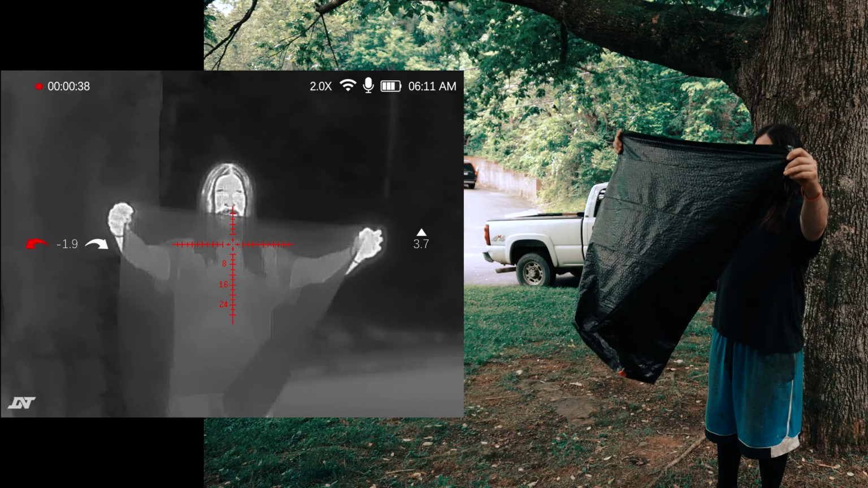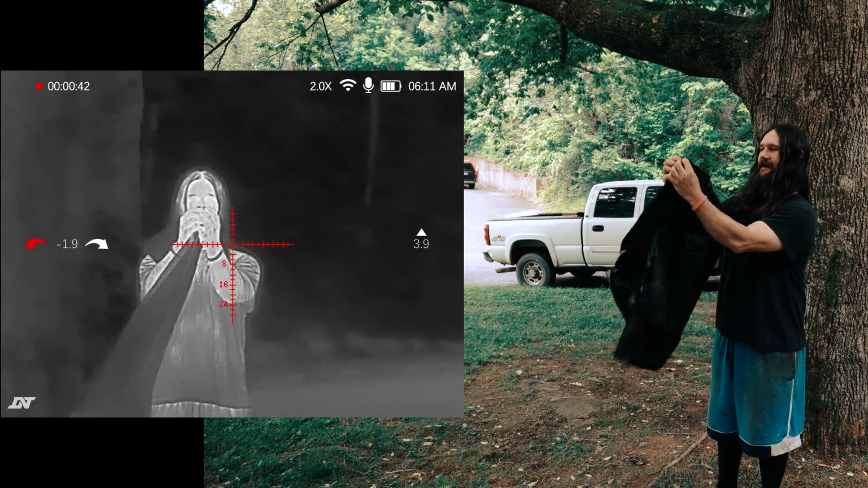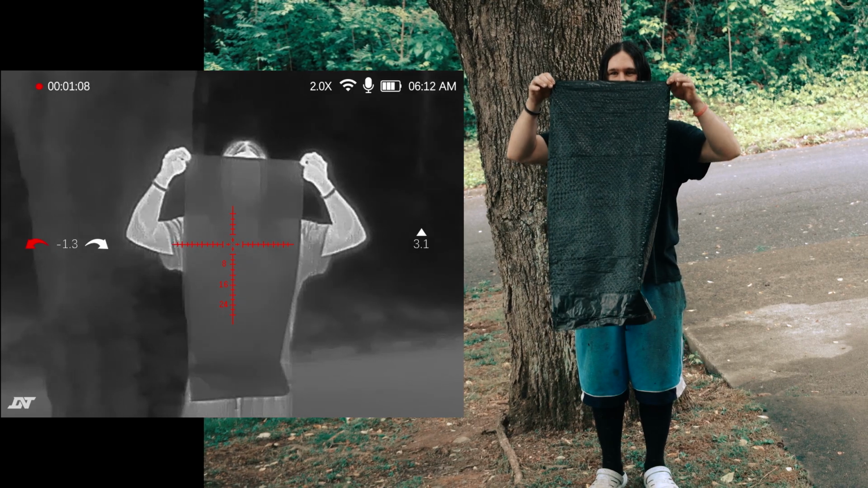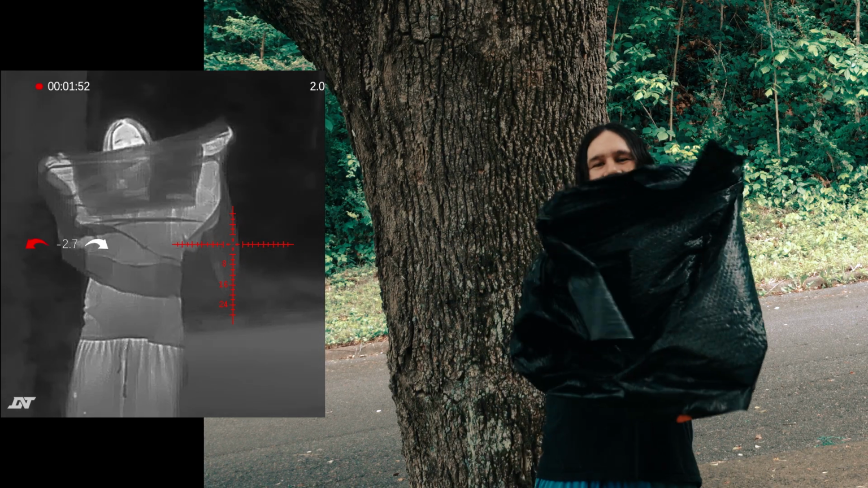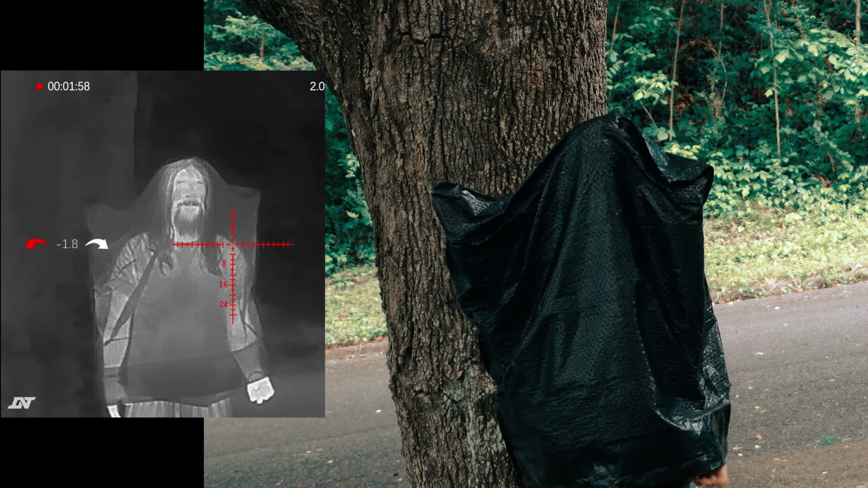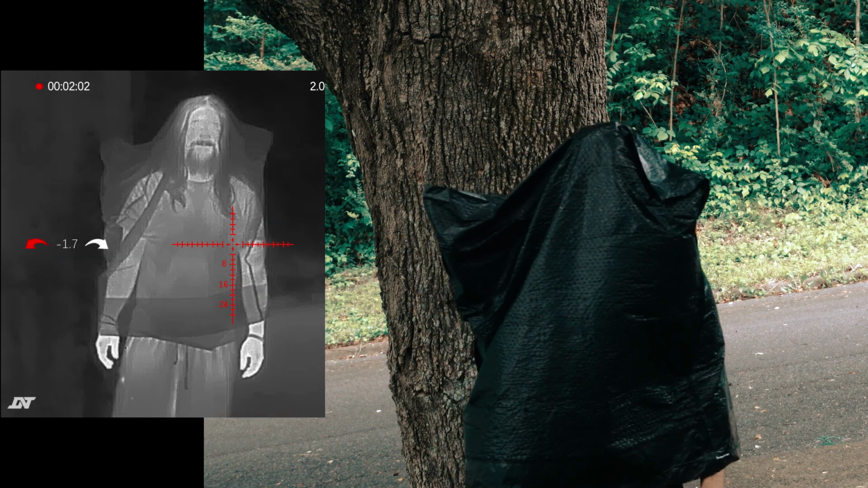Okay. Now do two layers. Okay. Try four layers. This is four layers. Oh, that is four layers. Here's one layer. Yeah, do the one layer. We didn't do that. That's nuts. Let me see it. Oh my gosh. Can you see him? He looks like a terrible Halloween costume.